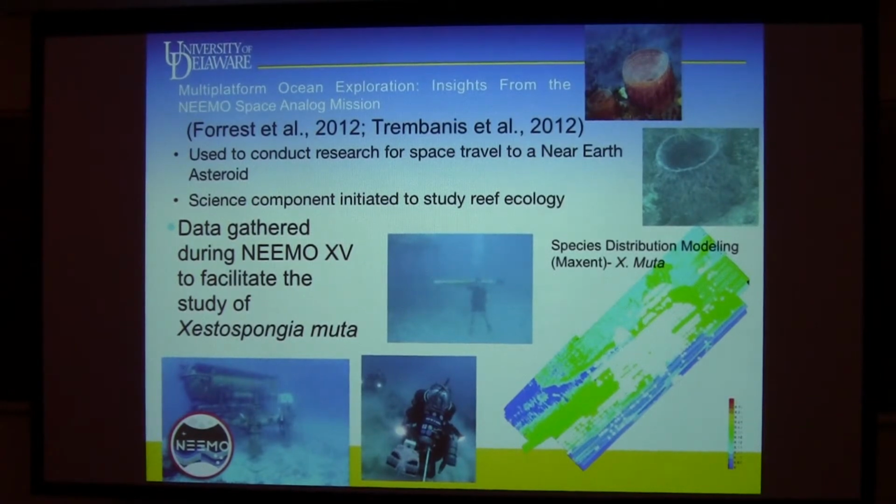I think a lot of us who do ocean exploration say, well, the space folks got it easy. They have 1 atmosphere of pressure difference to deal with. We get 1 atmosphere every 10 meters. So we've been doing work there, trying to develop techniques for merging both manned and robotic systems for exploration.